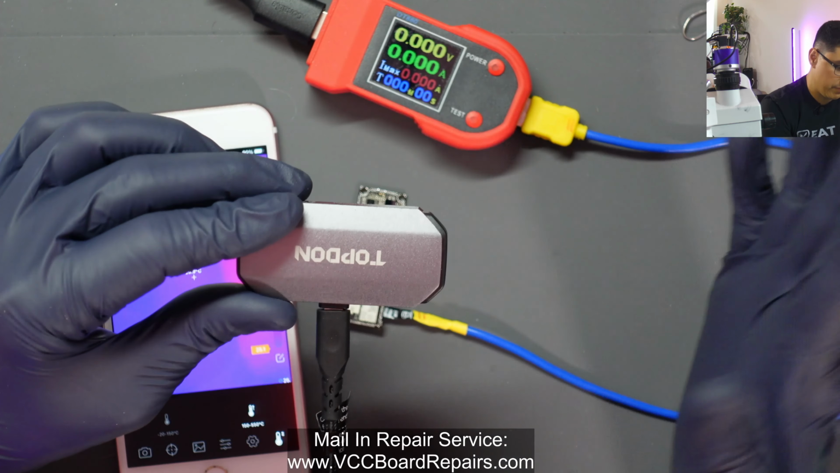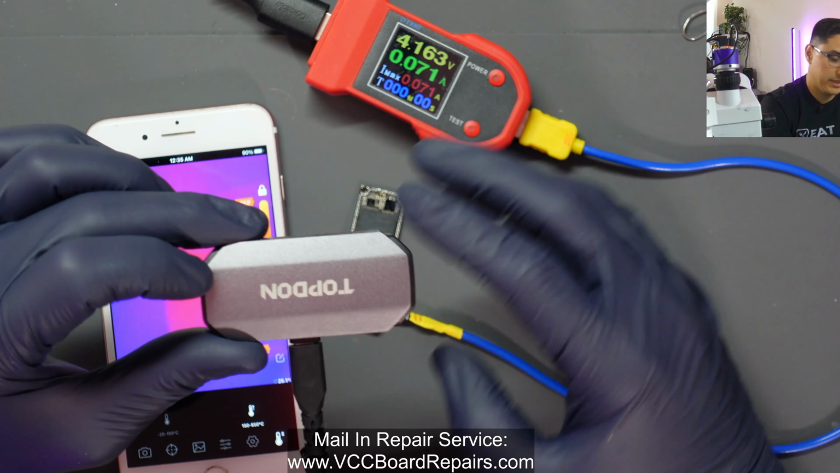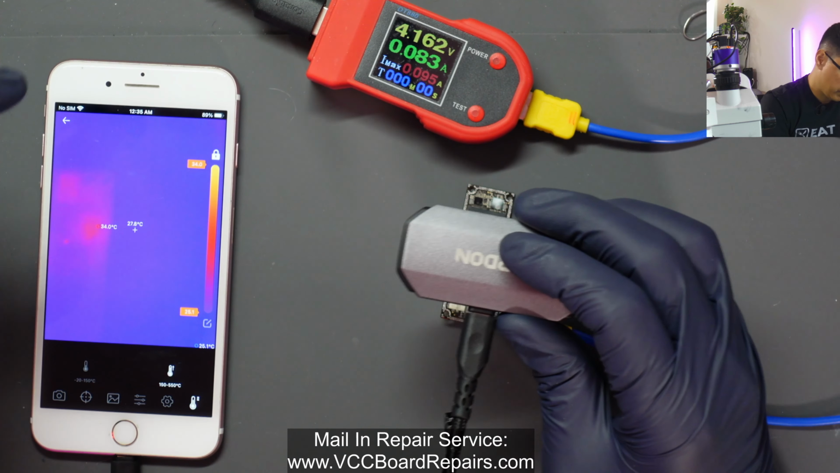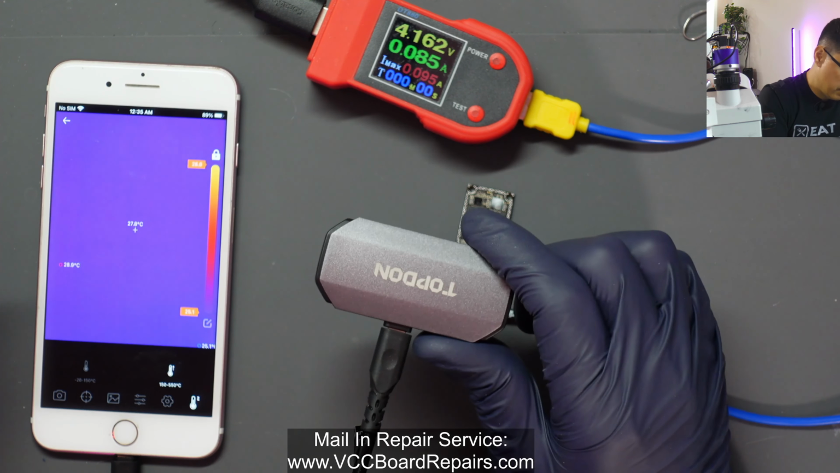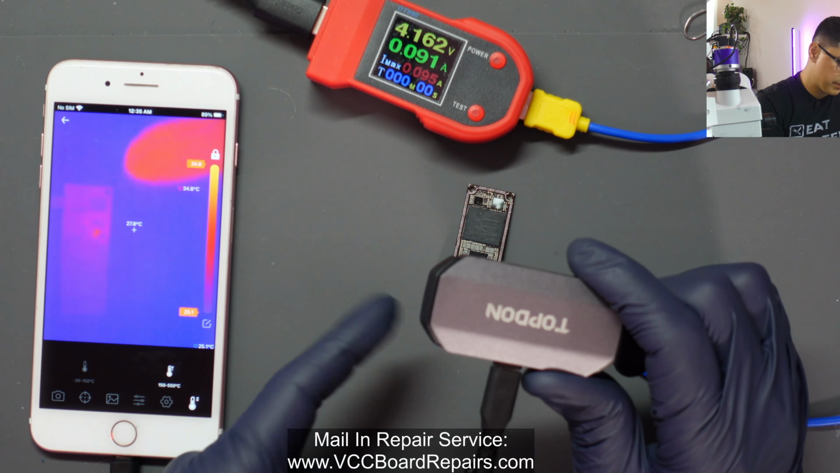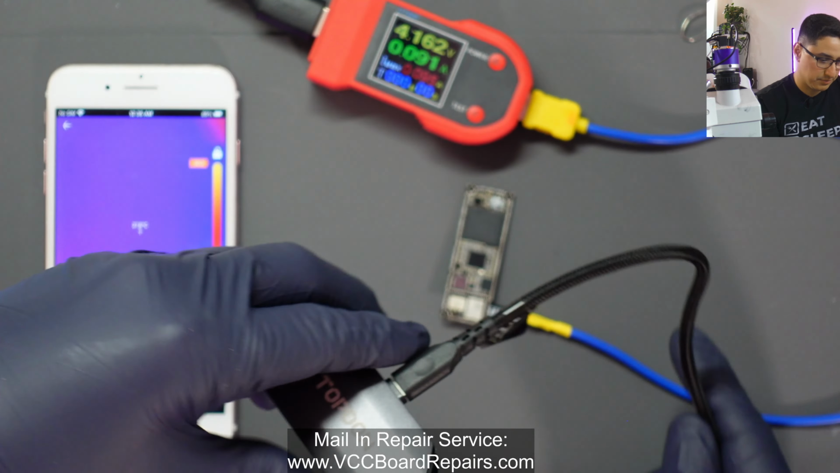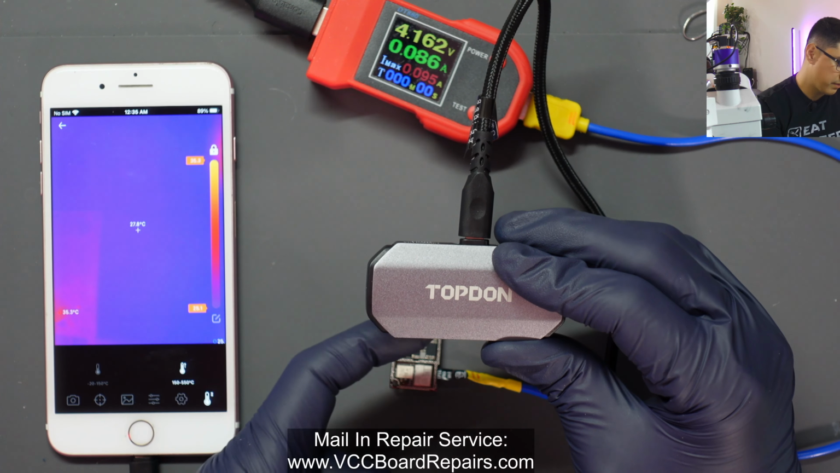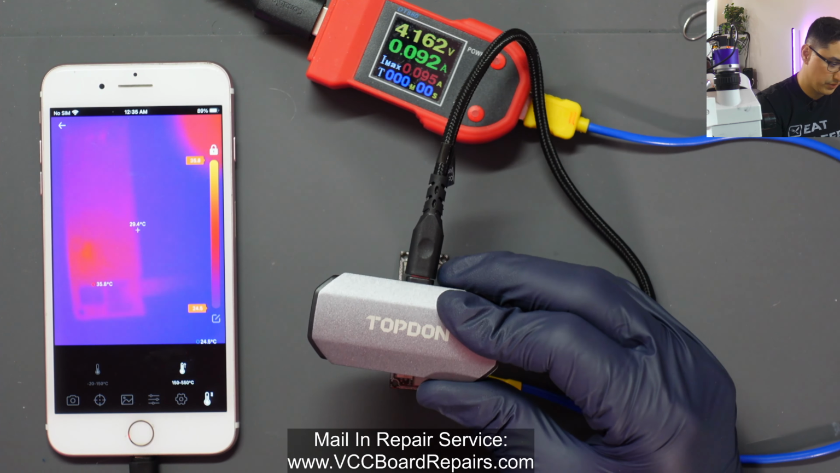So first, let me just show you if you were to just buy the thermal camera and use it right away. So I'm gonna push power. We have a short here, and let me see if I can locate the short. All right, I see the motherboard here, but it's kind of difficult to do this because if you notice, I bring my finger in on the left side and it shows up on the right side on the thermal, on the app. So one way to fix that is rotate the camera. Now when I bring in my finger on the left, you can see it's on the left. So now it's like a lot easier to try to maneuver this.